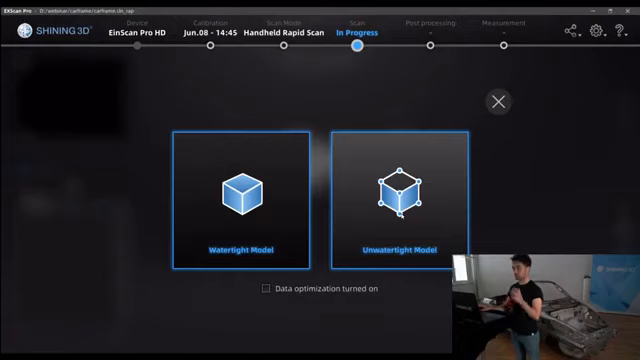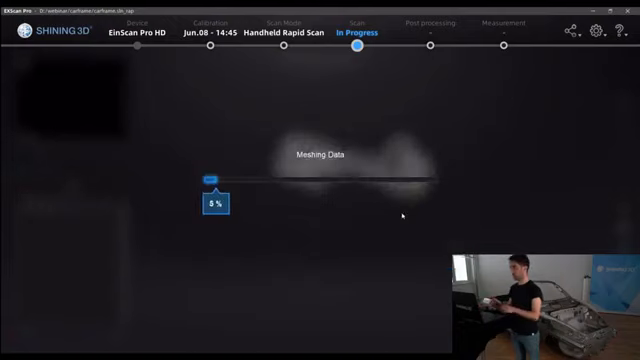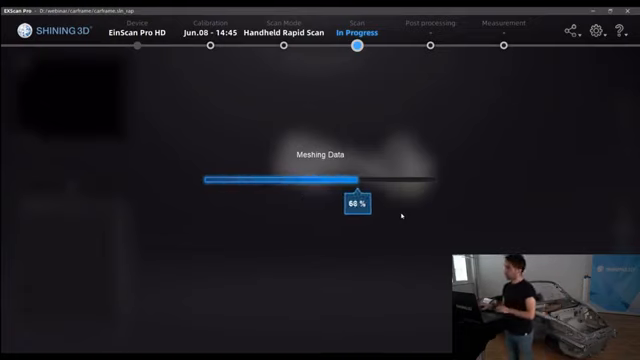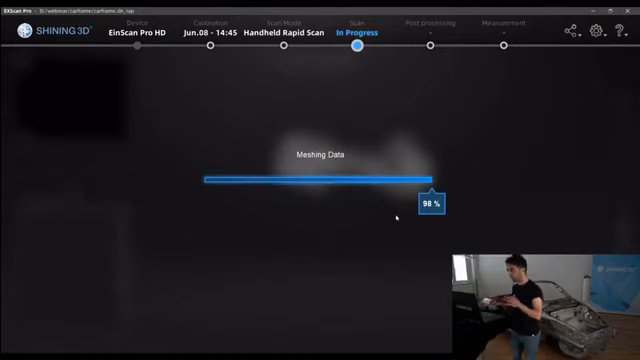But in this case, we are just going to have a simple and watertight model without the optimization. So mesh the data. With these options, 1 millimeter, it should take 1 or 2 minutes to have the STL complete.